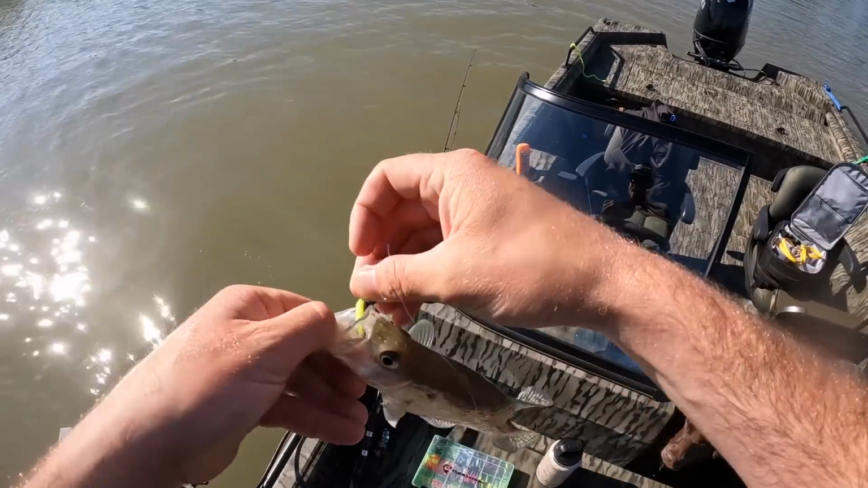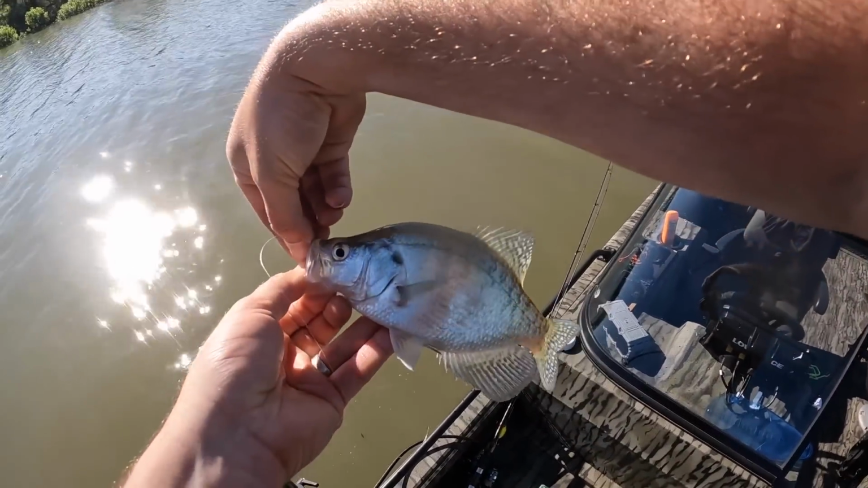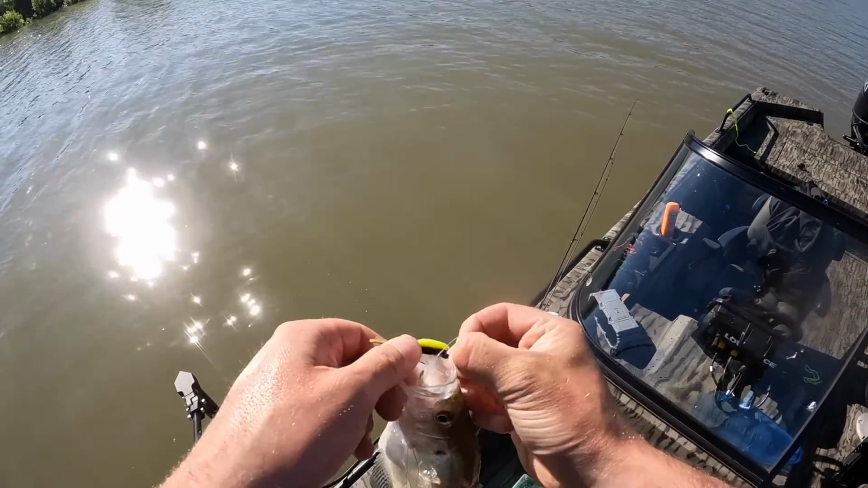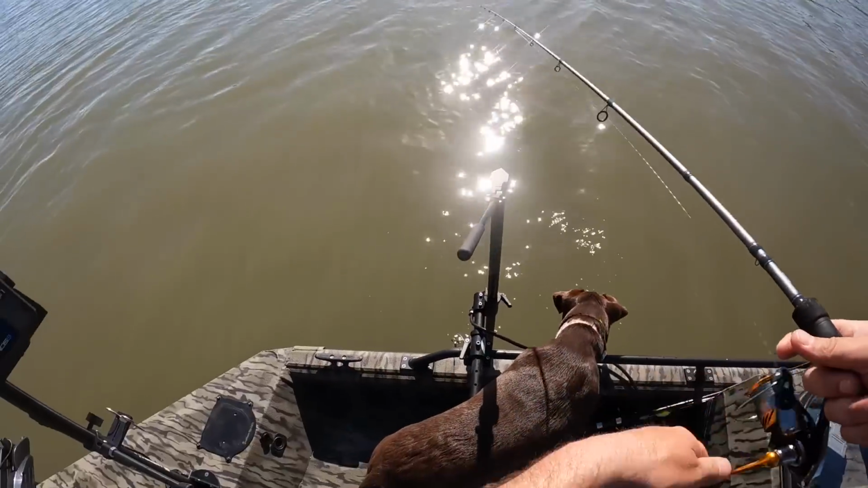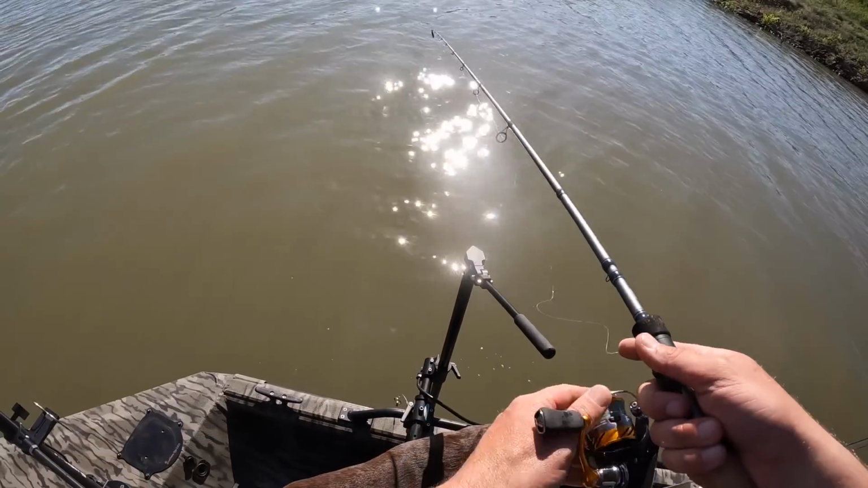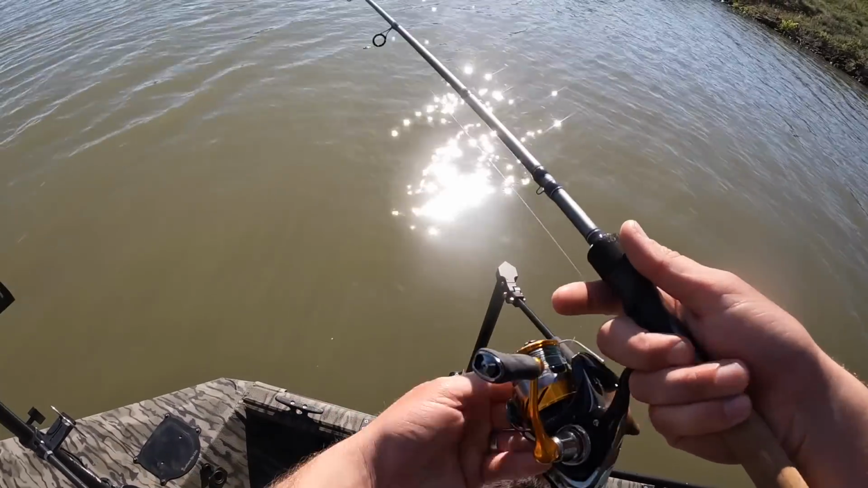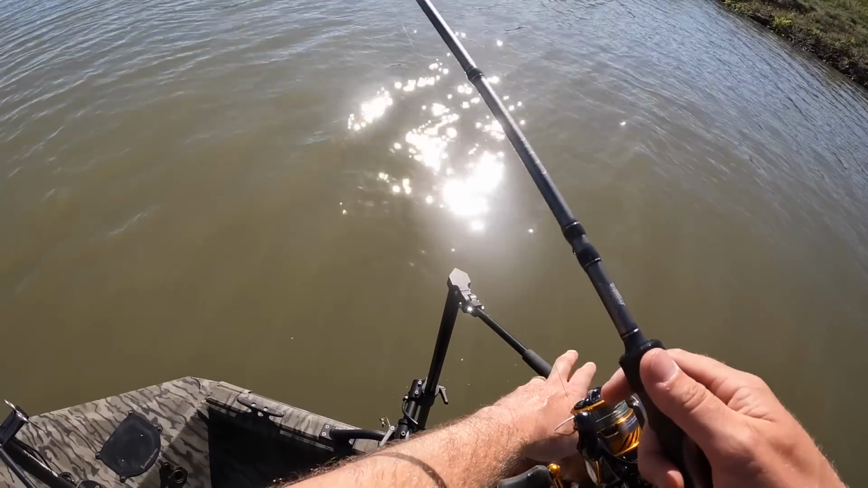This fish might be just barely. No, he's too small. Never mind. I'm half tempted to maybe see about throwing a Roadrunner. They're moving up shallow. They were hugging brush pretty tight this morning, but now it seems like they're moving a little bit shallow.